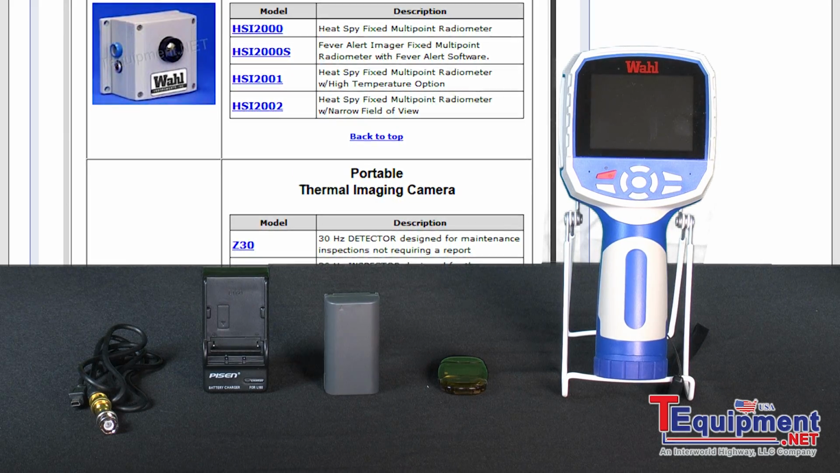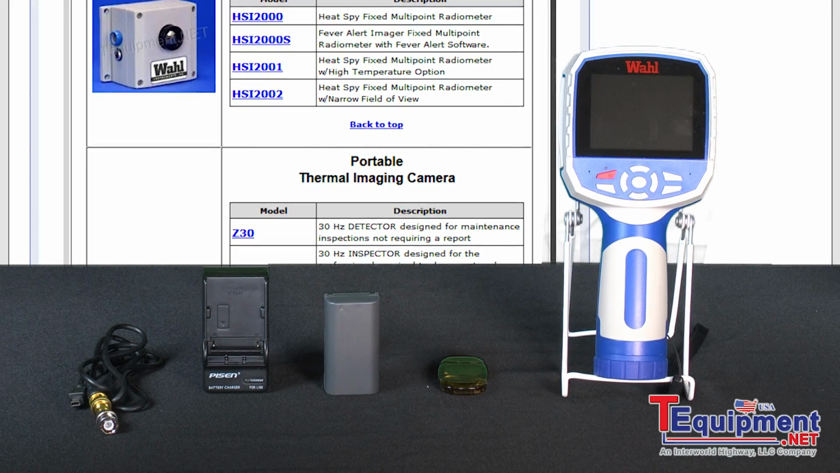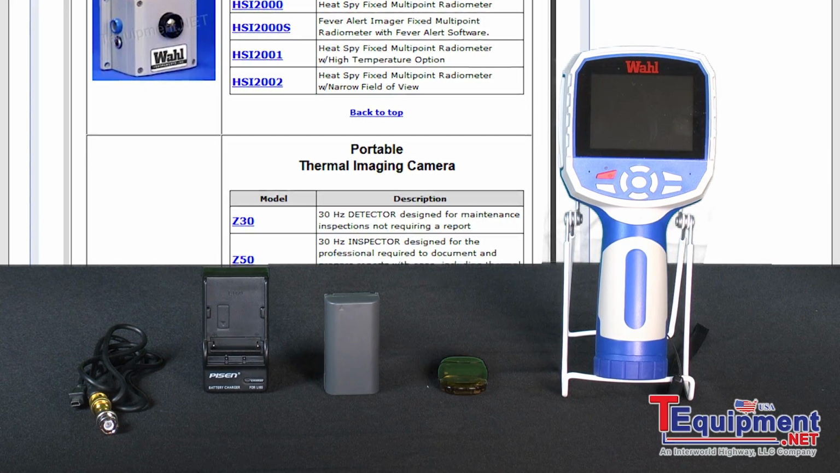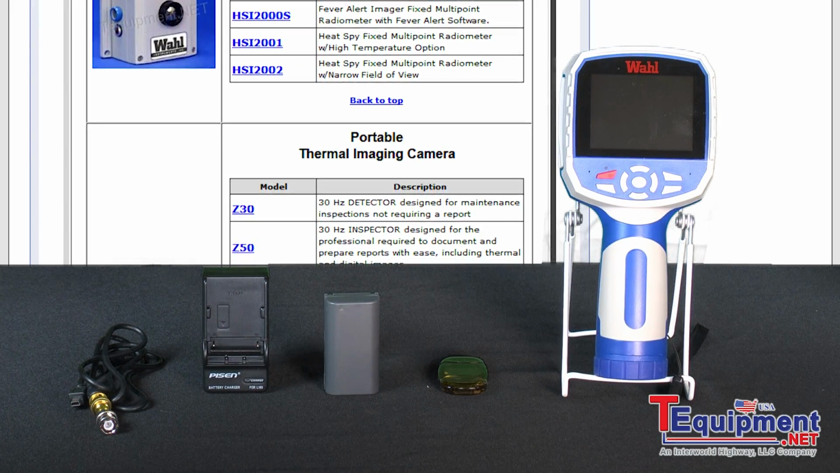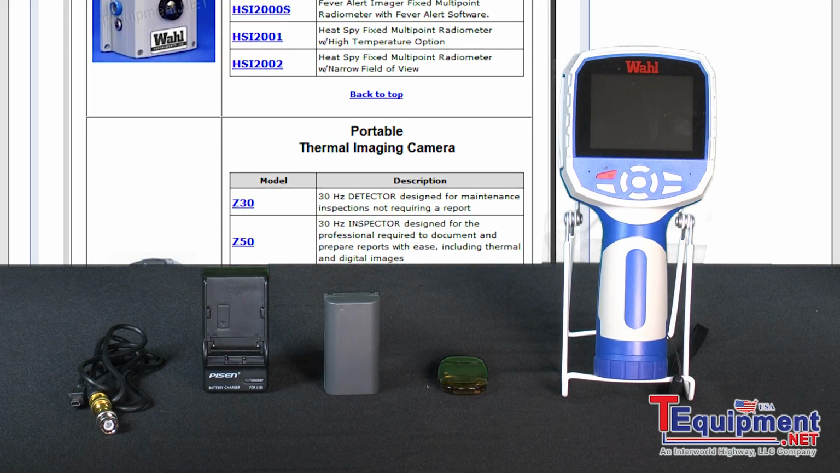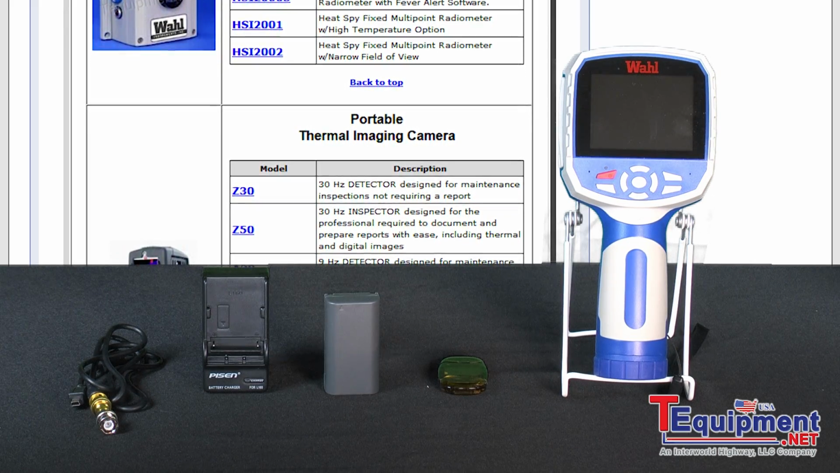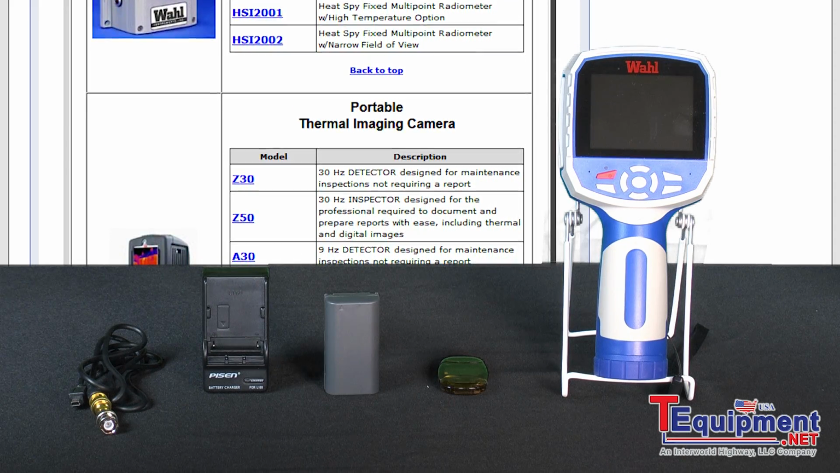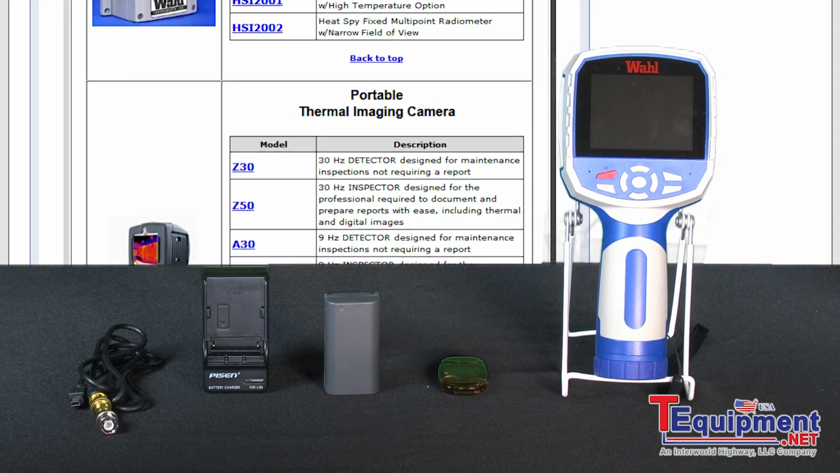It includes T-correction, distance, and ambient temperature correction. This camera is actually designed so that it virtually is unaffected by sudden ambient temperature changes as well. And you have voice annotation, 45 seconds of voice annotation included with your digital picture and thermal picture that you can record, and you have report writing software that accompanies that as well.